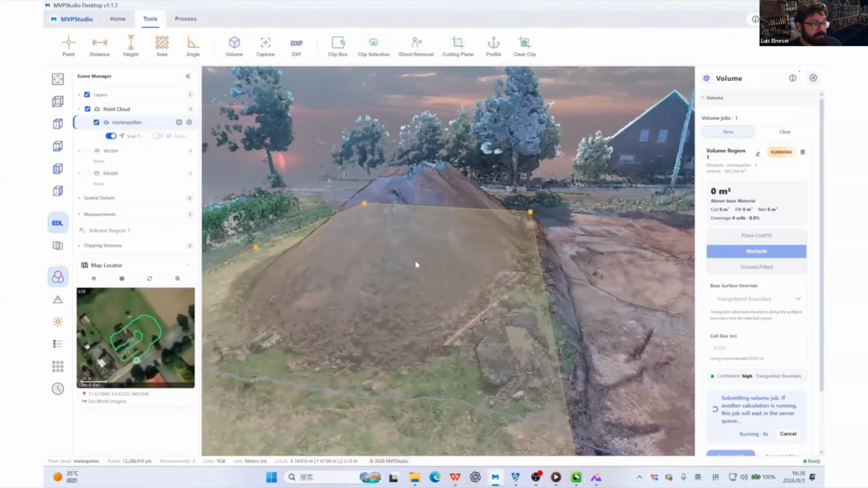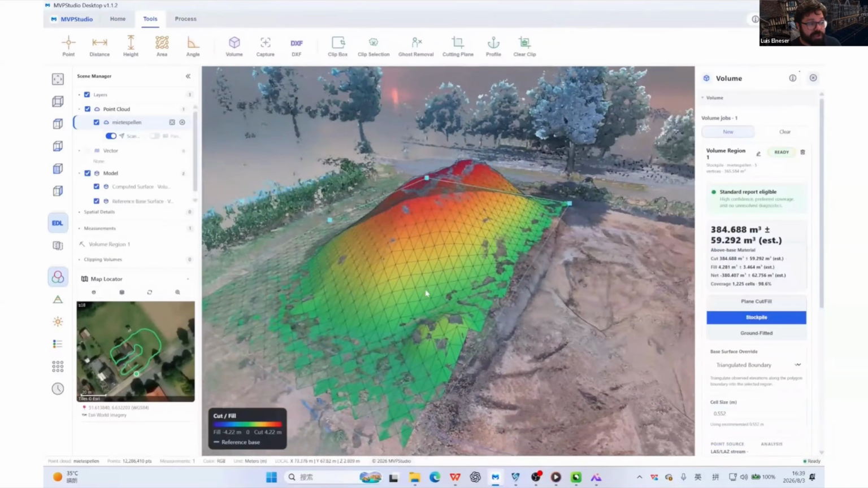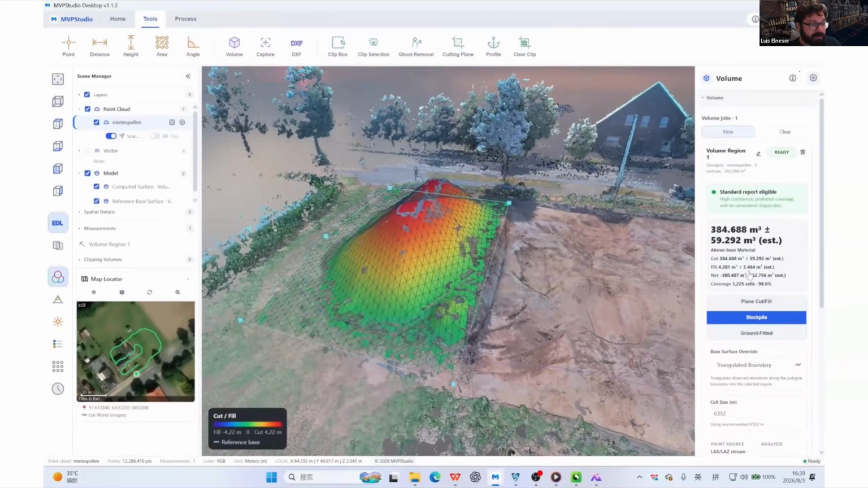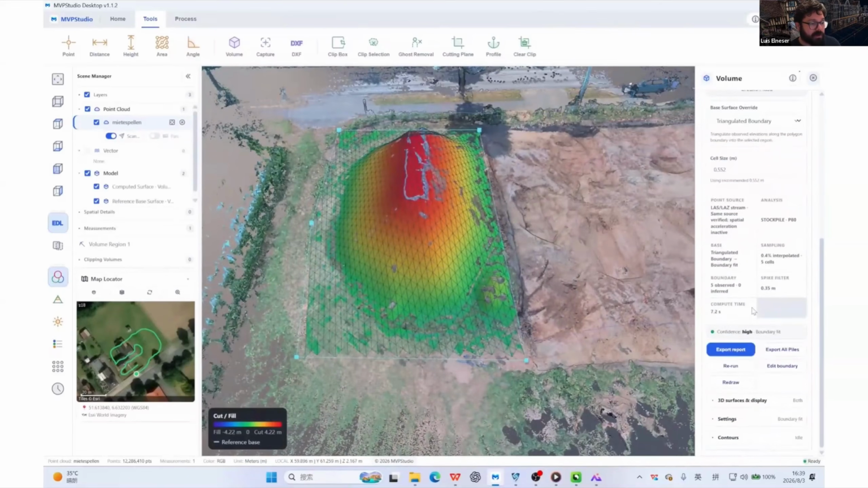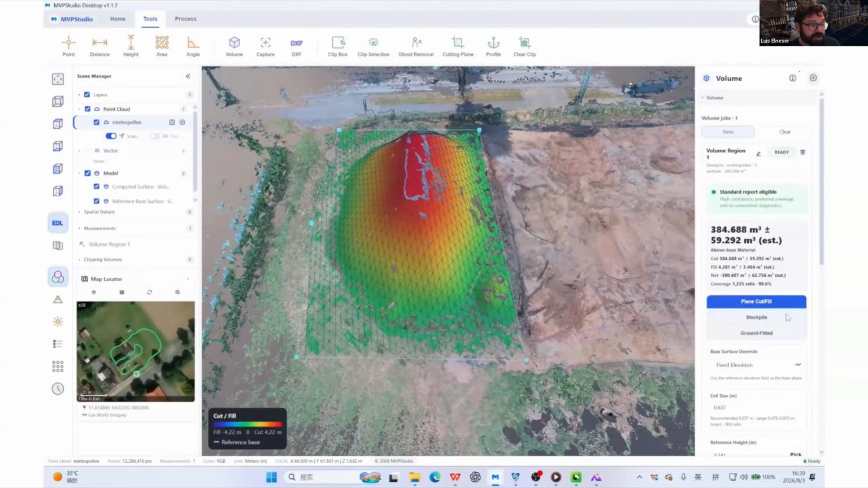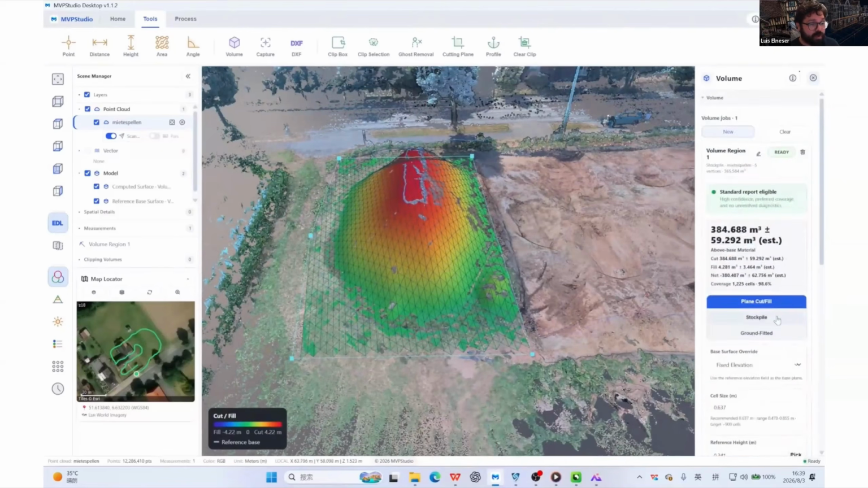And the program will start calculating, and it will generate a report and the surface analysis, the analyzed surface that will be used for the report. So all of the parameters here can be changed, or the type of calculation can be changed and then recalculated.